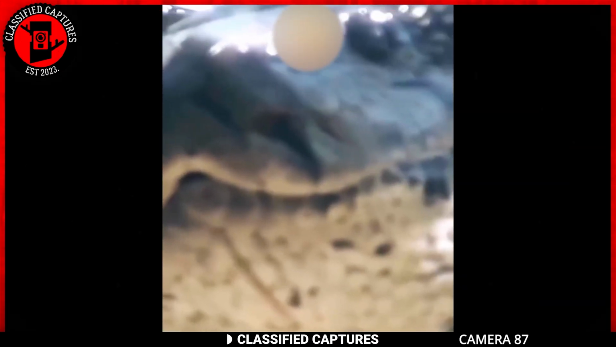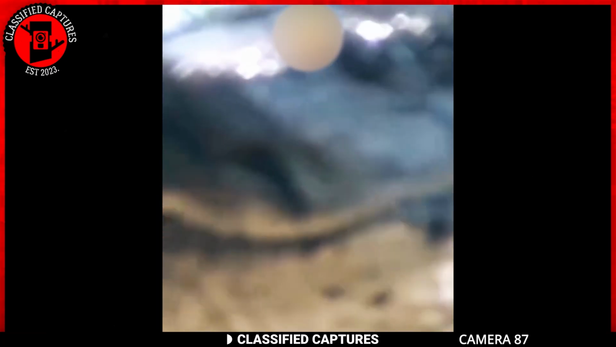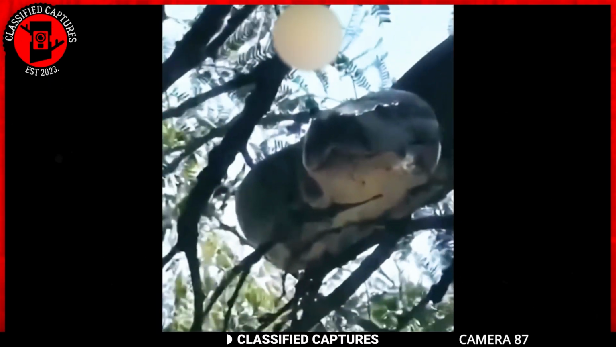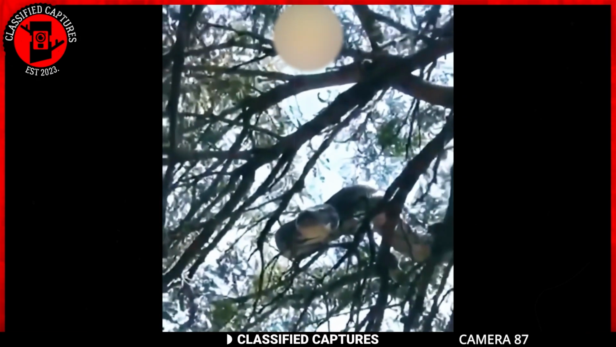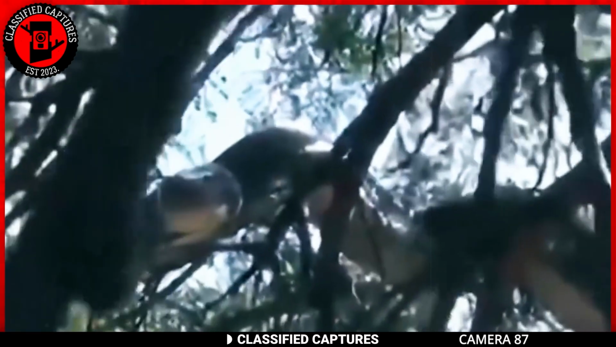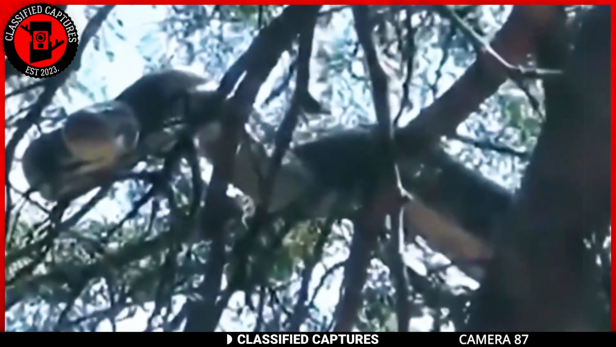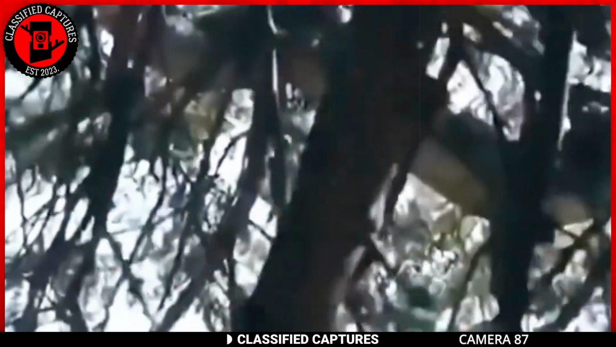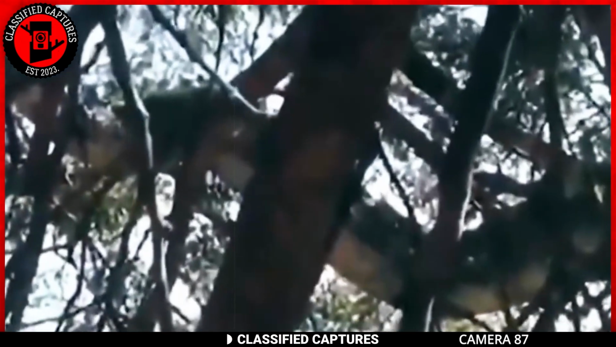Keep a good distance because large snakes, even though fascinating, can potentially be on the dangerous side. This one looks like it could practically swallow a whole person in one go. So the next time you're wandering through the woods, keep your eyes peeled for more than just birds and squirrels, and you might just save your life or make an amazing discovery.